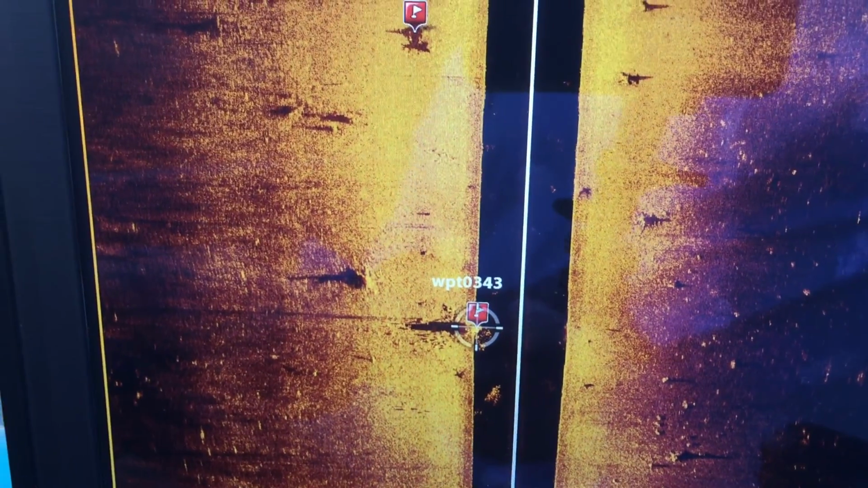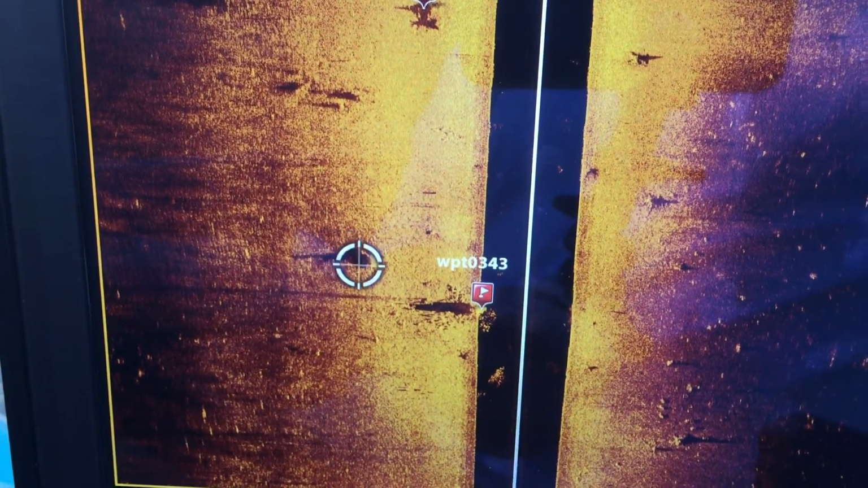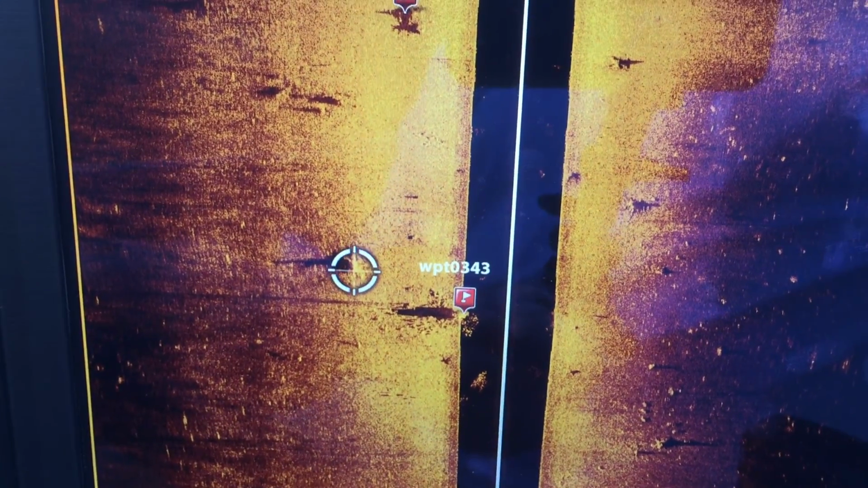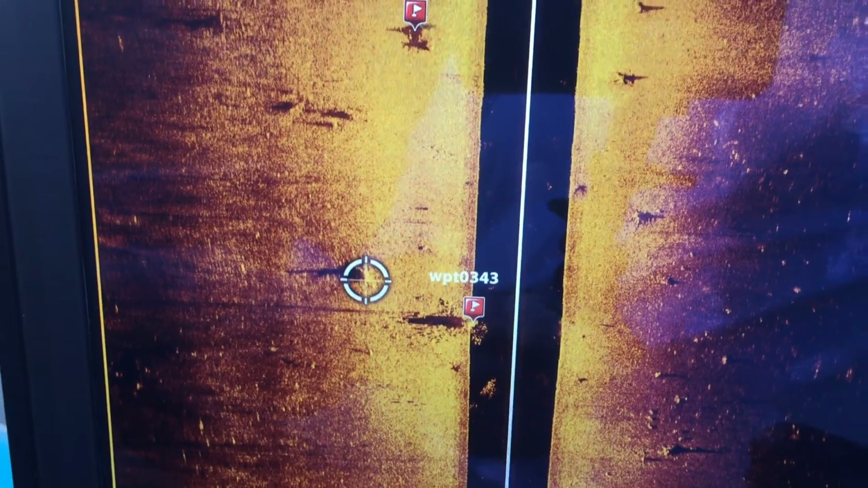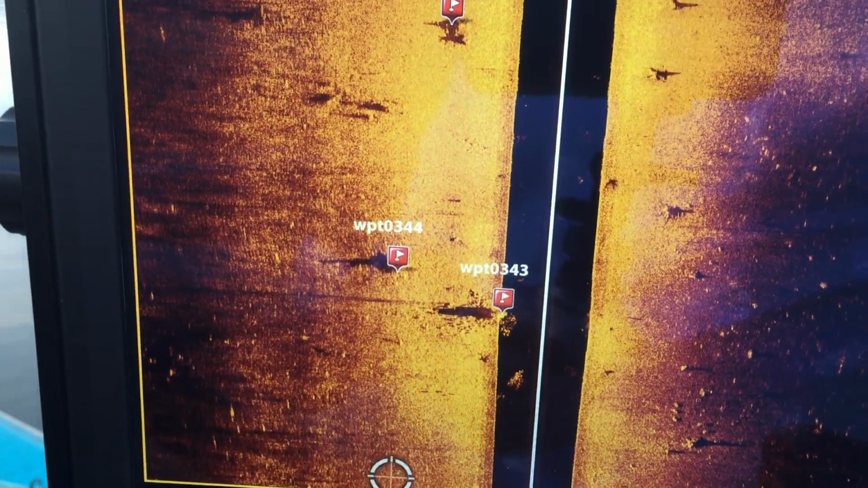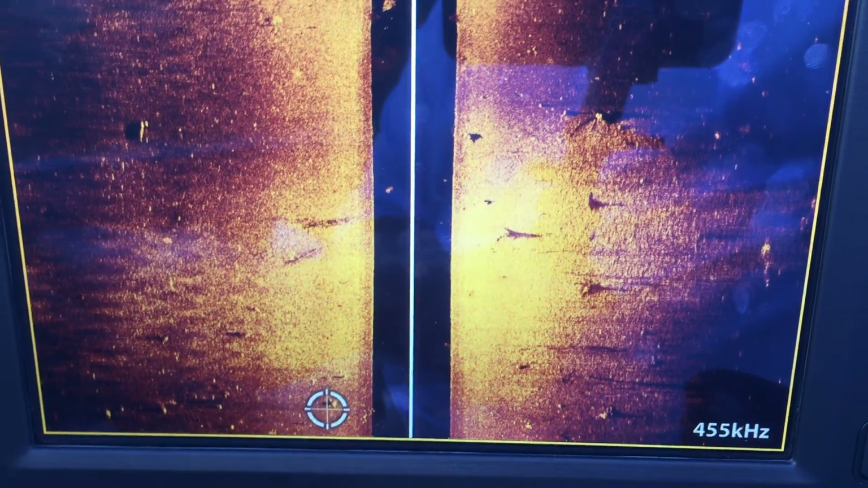Alright, so those two are targets, and obviously here's a stump right over here we could fish. So I would hit mark. Once again, it's going to ask me. Okay, and I could scroll backwards quite a ways. I'm not 100% sure how far. Here's a nice little hard spot on the bottom.